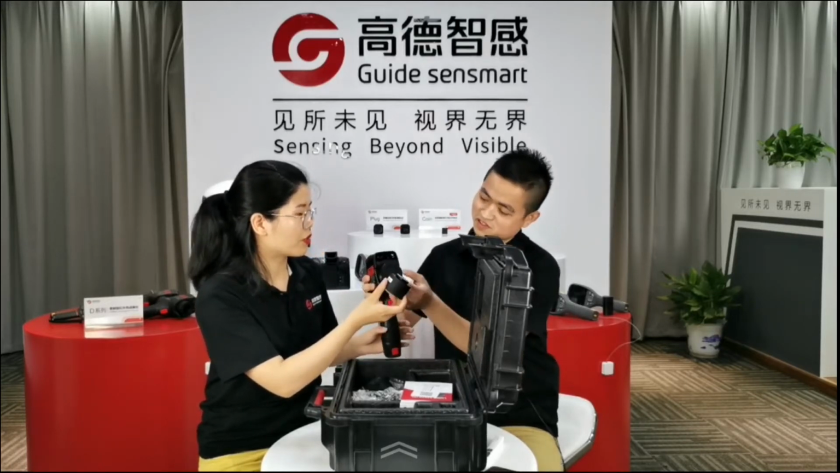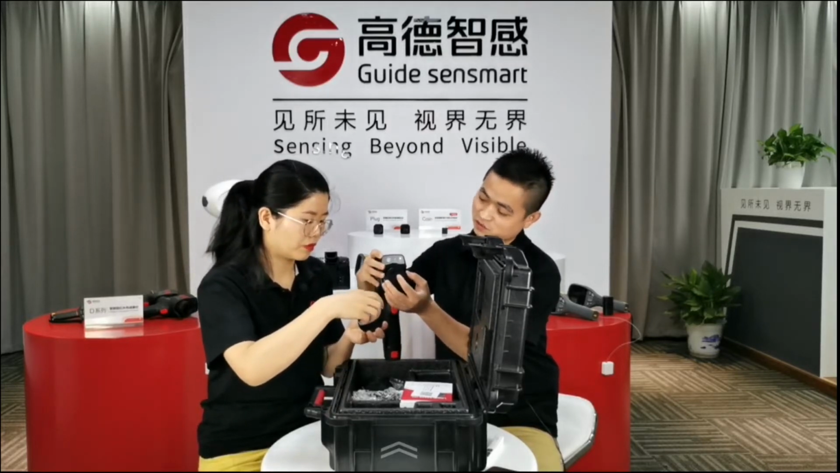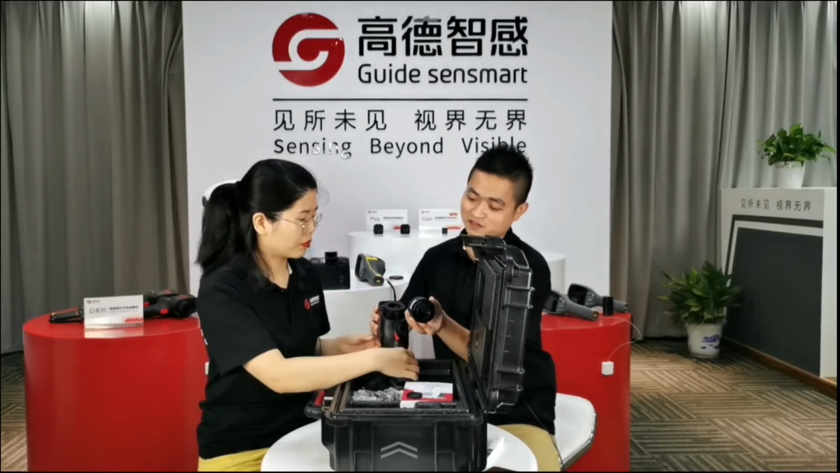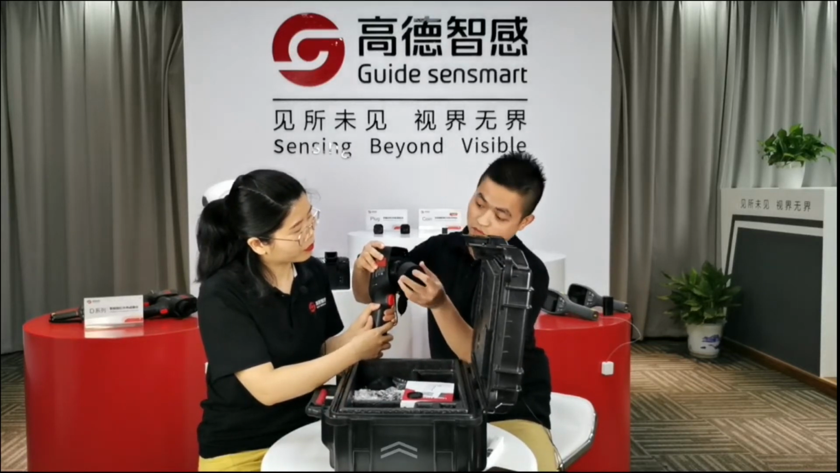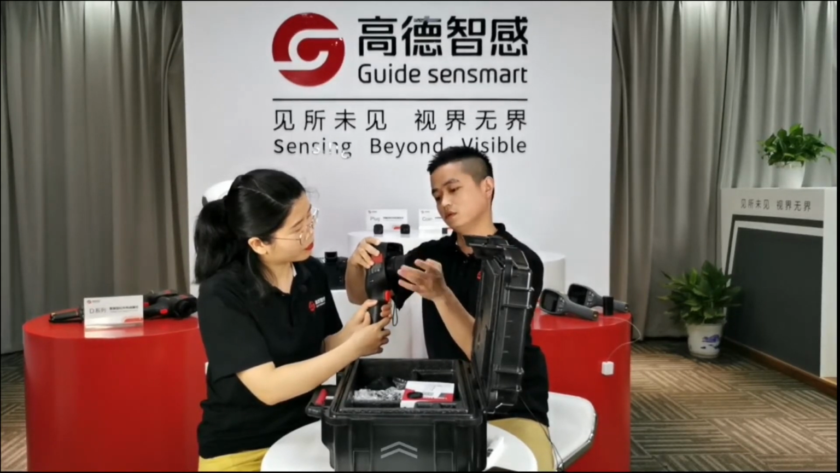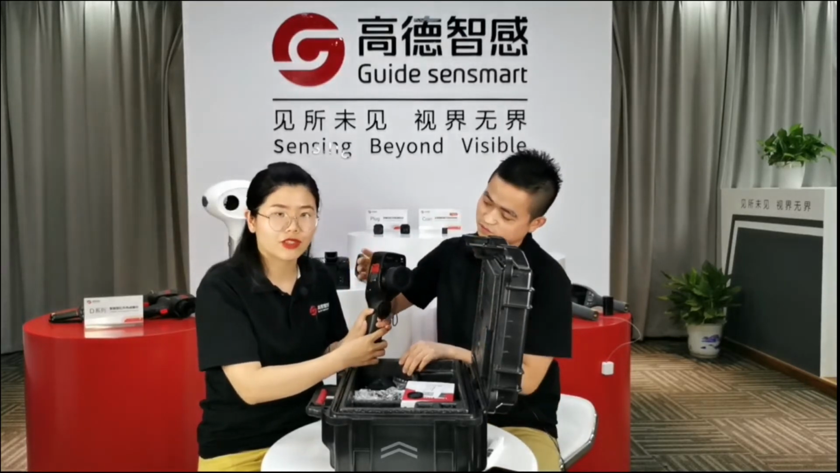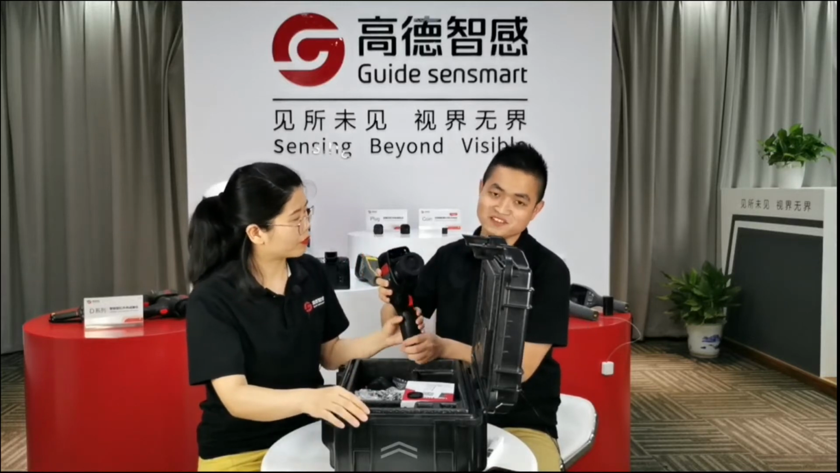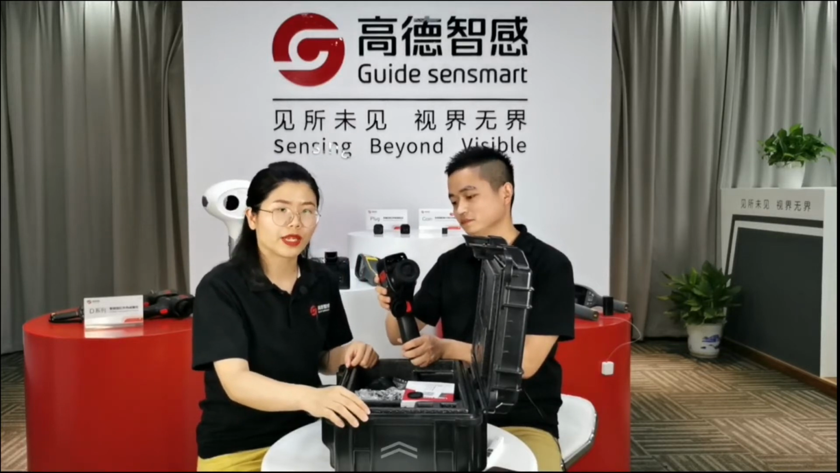Okay, you just need to assemble the high temp filter on the standard lens. So I will show you. First, you need to remove the cover and just assemble. Very smooth. So it's very easy to attach and detach the lens. So now the camera can work until 1,500 degrees. Yes, just working in the steel making company.